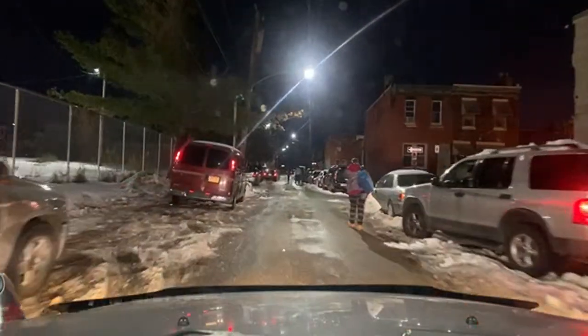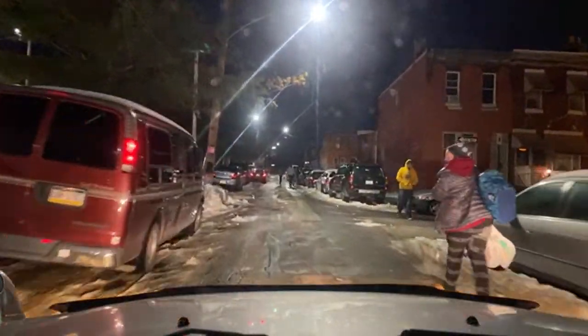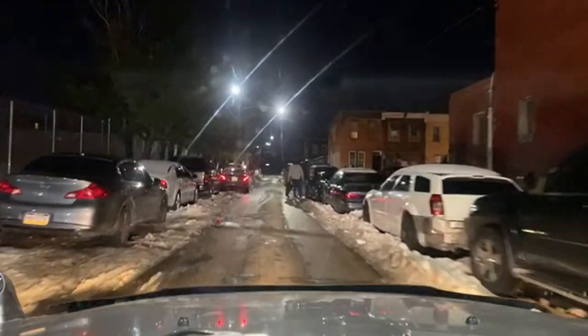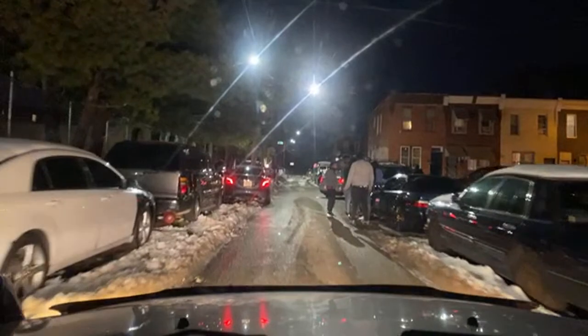So we got mad people right here in the street, just all hanging out in the street and whatnot. This block really get it in. It's a really, really popping block.